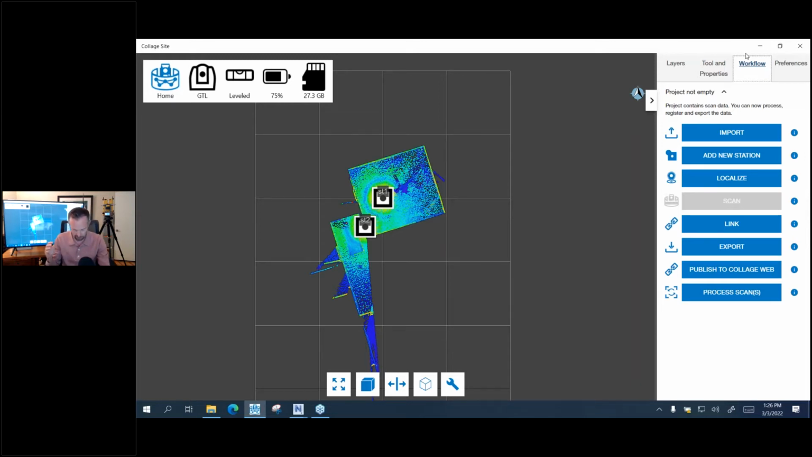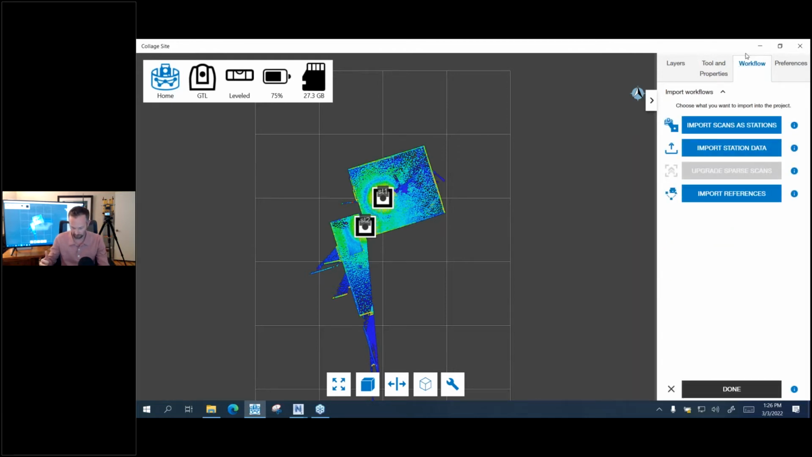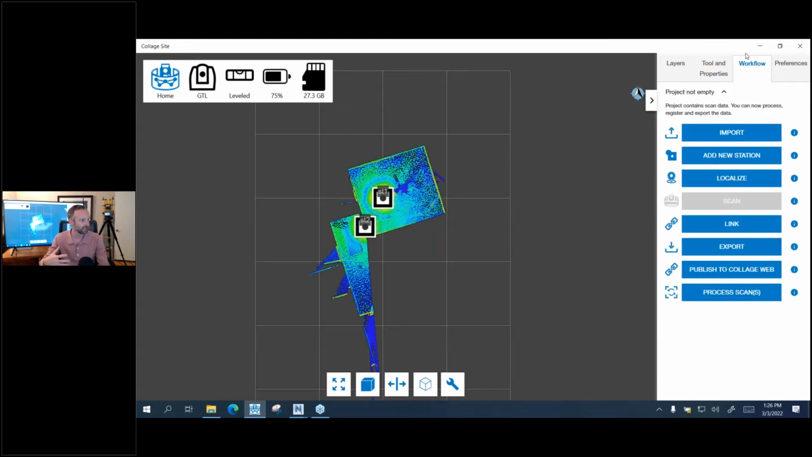Okay, so in the software, you can see there's import. Your options are importing additional scans from a different job, references like models, and the CSV file that's coming out of whatever layout software you're using. We support ENZ, NEZ, and XYZ formats, and it'll just natively bring them in in their native export, which is great. And then there are these other options.